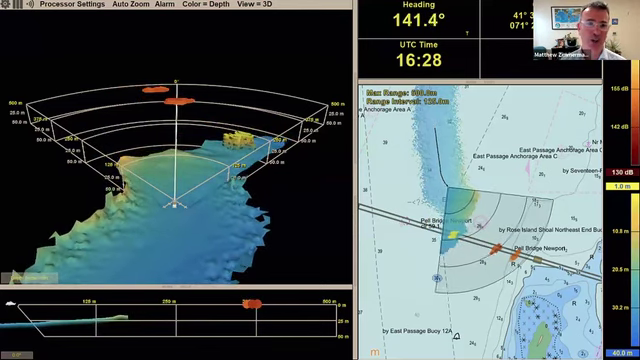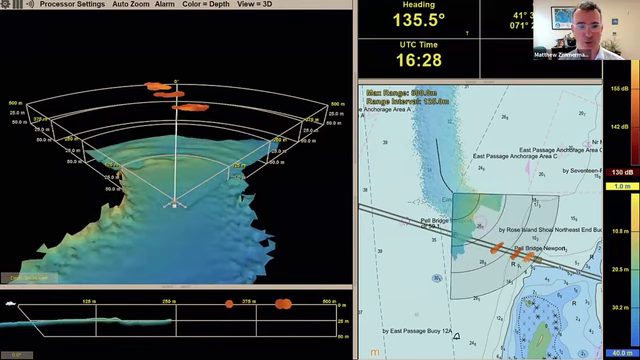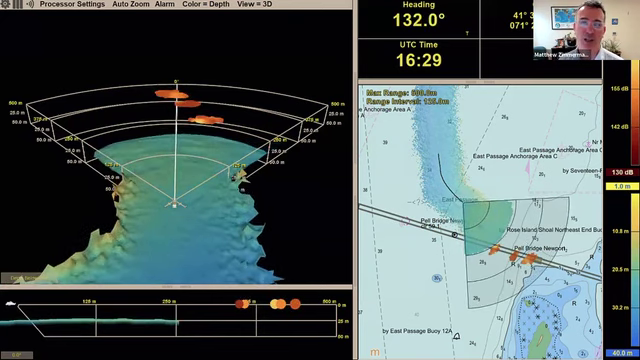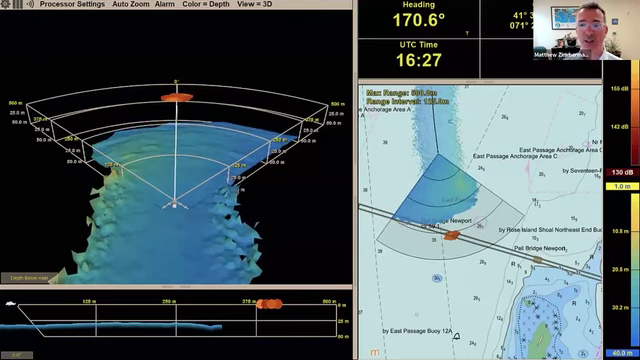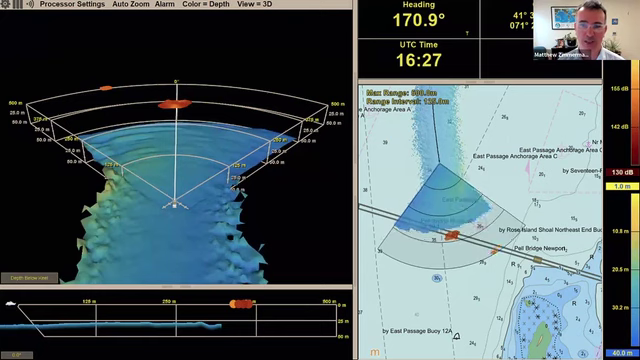With the chart overlay, it's really easy to see that they correspond to known features. The important part about the chart overlay is it lets the operator very quickly understand where they can rely on the chart and where they can't, because when there's something in the sonar that's not shown on the chart, that's where you really want to pay attention.